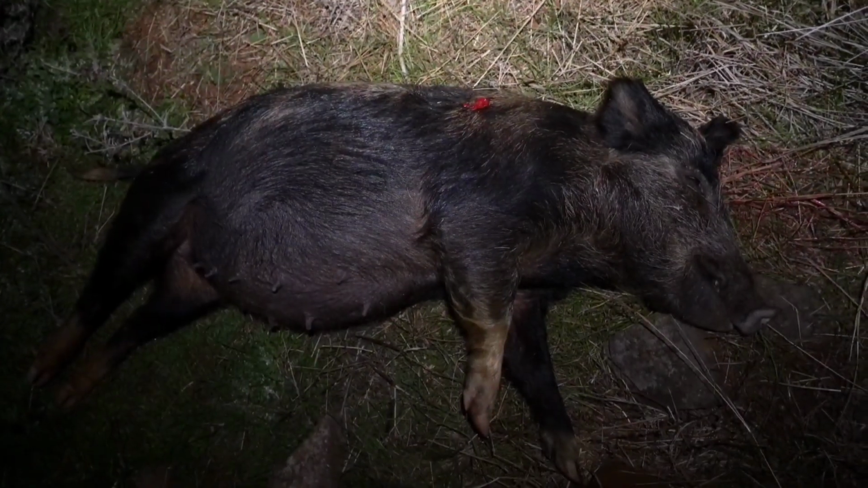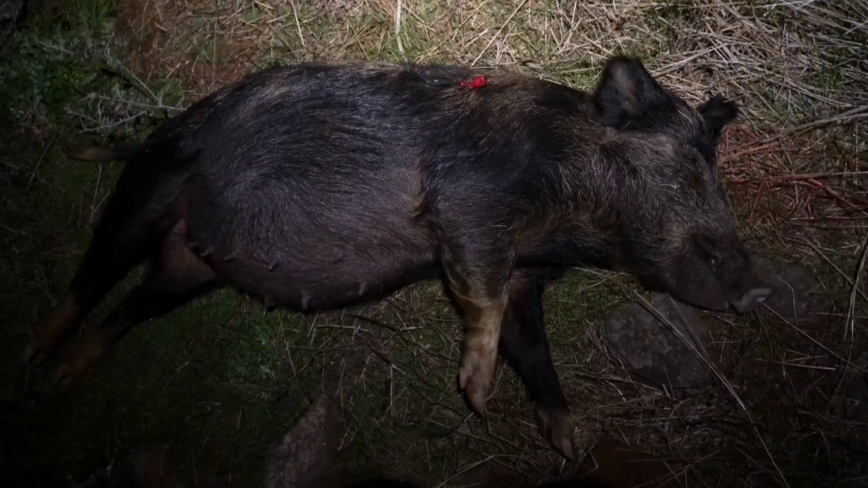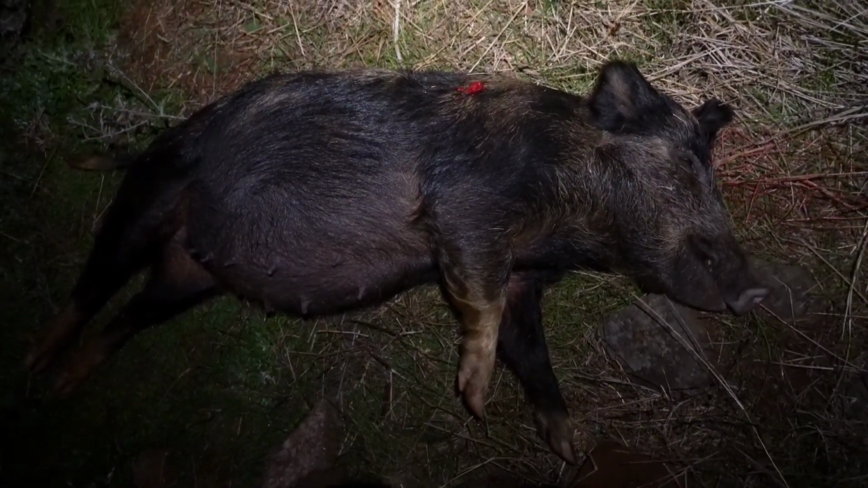Big fat sow, this one. It only counts as one, but the reality is in a few months it would have been at least half a dozen more, so they are good animals to remove when you're doing pest control. I've walked out through all this plains grass to get at those pigs. It's nearly as tall as me.